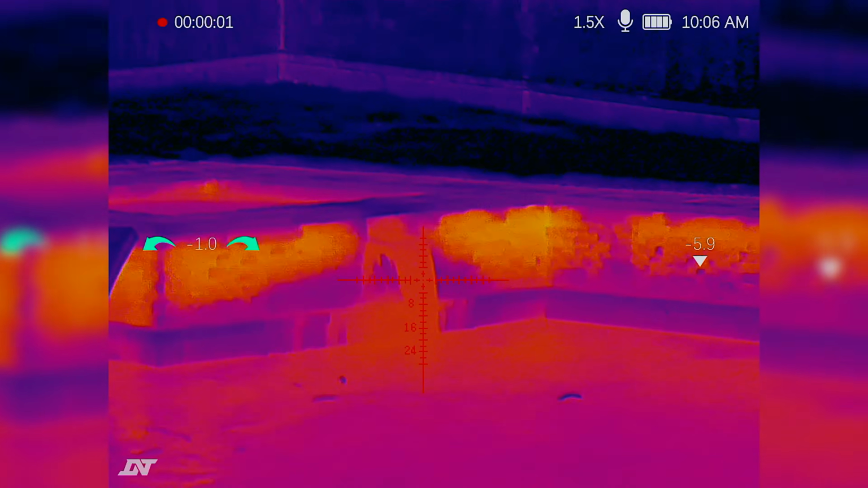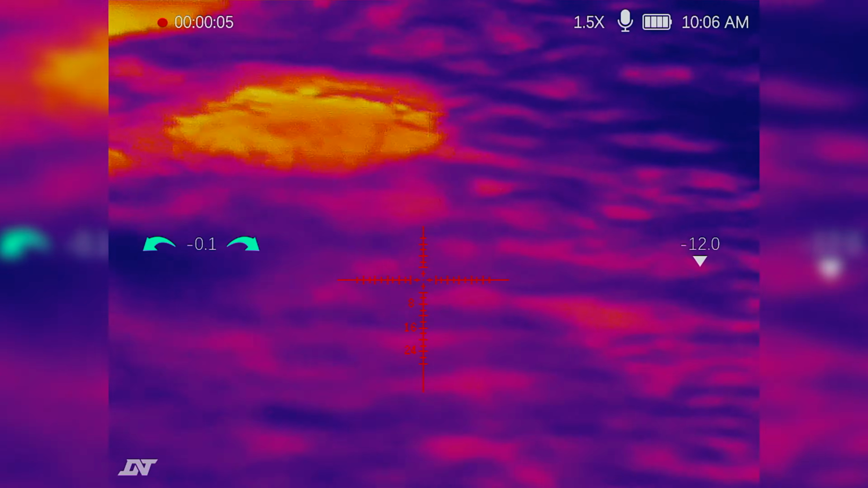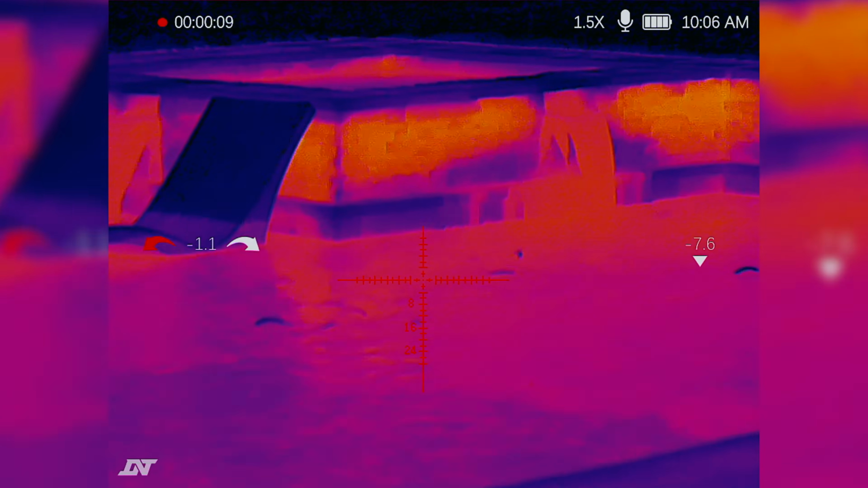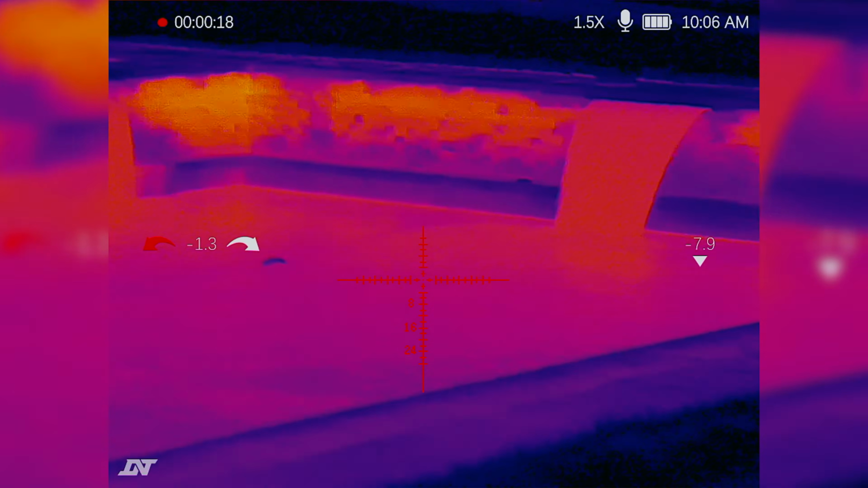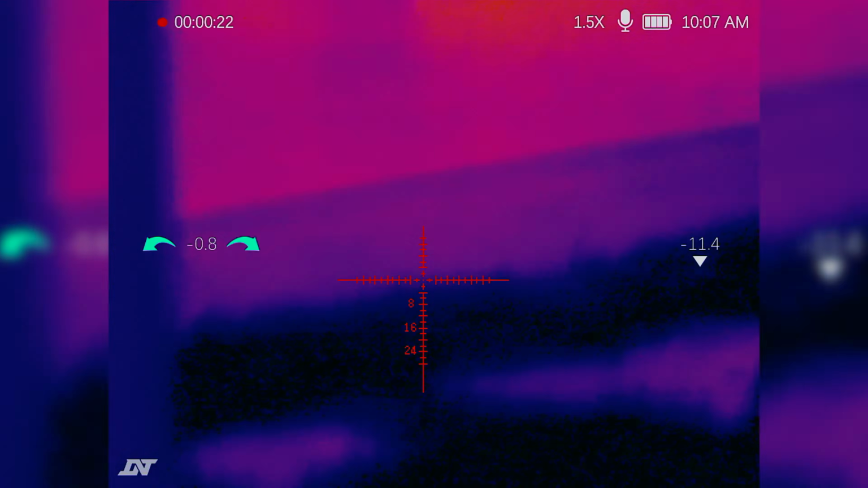Now also, guys, it's only right that I do some nighttime footage to show y'all. So we're gonna run some nighttime testing real quick. Let's get it. Okay, guys, so we're outside right now in my backyard, and it is currently nighttime. As you can see, my pool is still showing signs of heat because my pool is actually extremely warm right now, temperature-wise. It maintains heat very well.